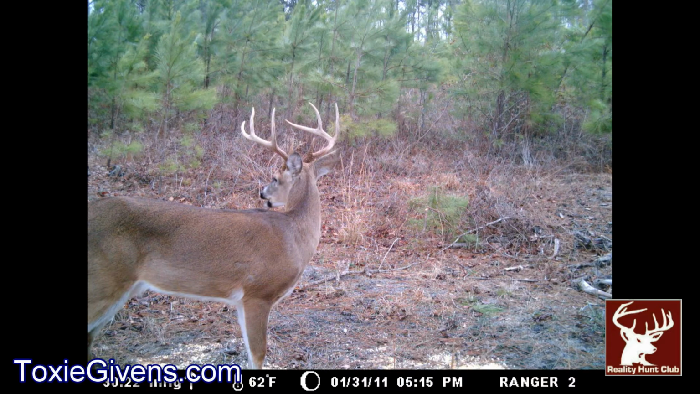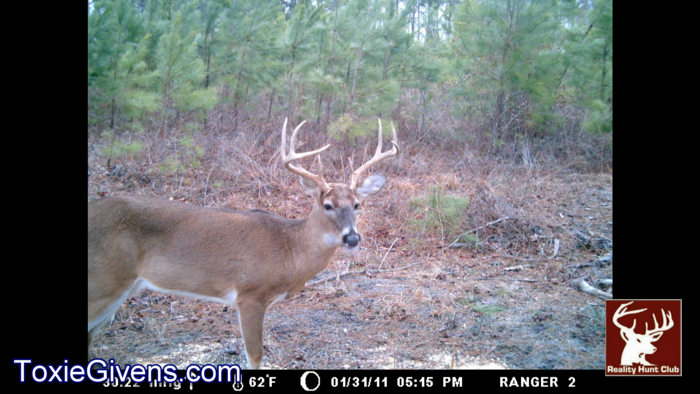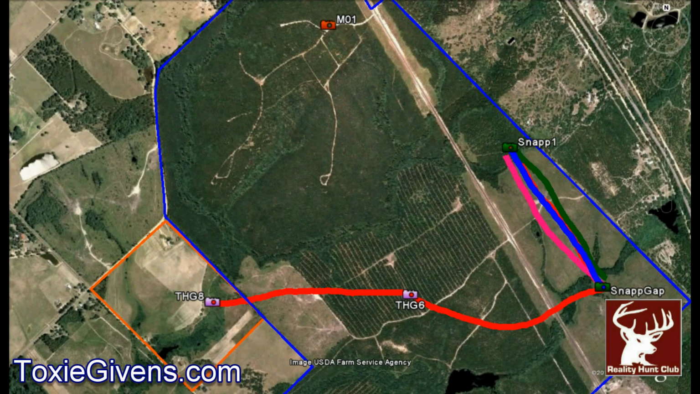Now with these trail cameras, you can pattern these deer like this, but I've never had 31 events where I could actually figure out in Google Earth which way he was moving around. So it's kind of interesting when you watch the Google Earth draw the maps of where he goes to see his behavior. Okay, now he's going back across the highway.